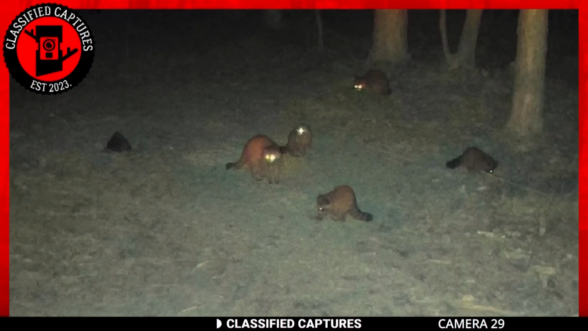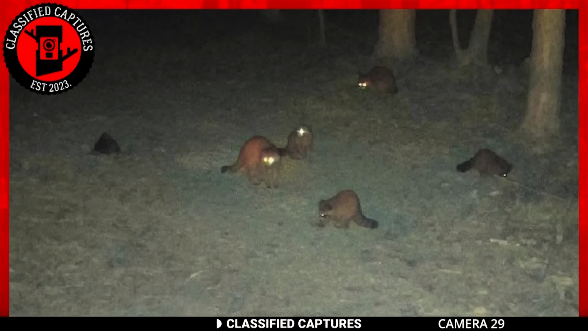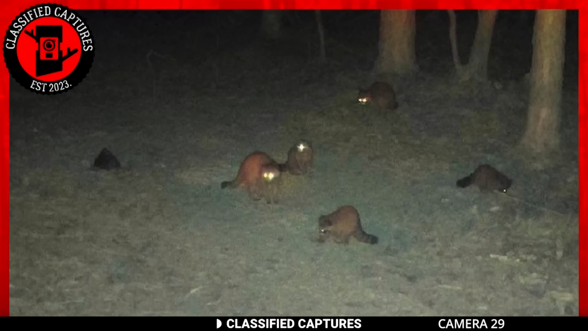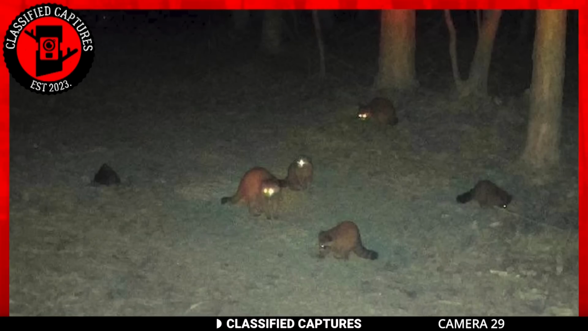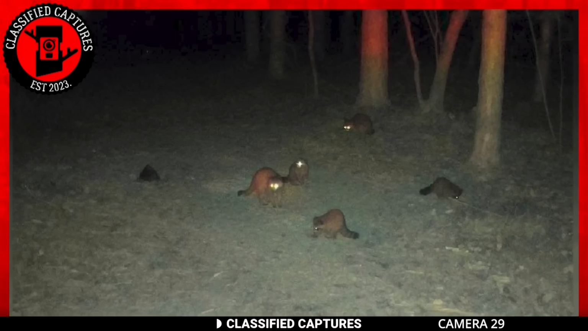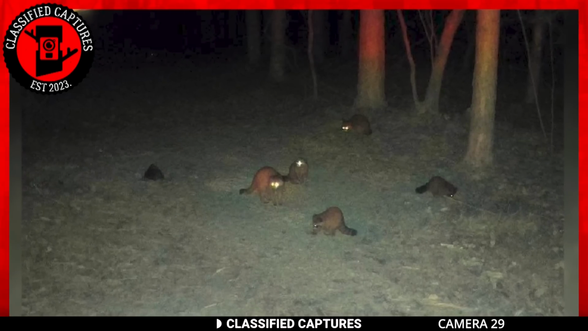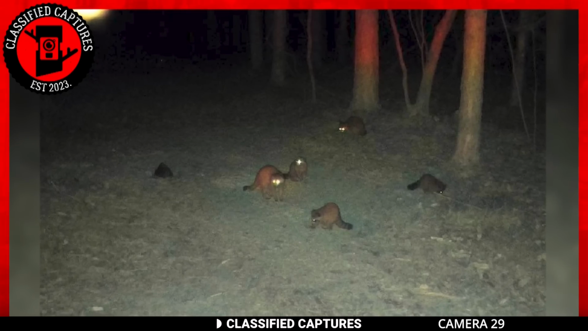The wonders of trail cameras, capturing candid moments of the natural world's inhabitants in their element. Now, in this particular snapshot, we find ourselves amidst a family gathering of Mustelidae. That's the scientific term encompassing the marvelous world of weasels, otters, badgers, martens, and their kin, all carnivorous animals with a taste for adventure. In this image, five of these little critters have gathered around the trail cam, their eyes aglow, likely due to the camera's flash.